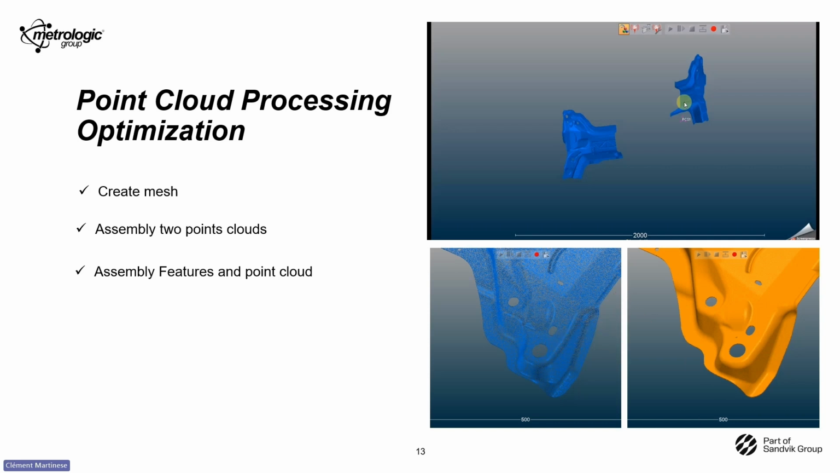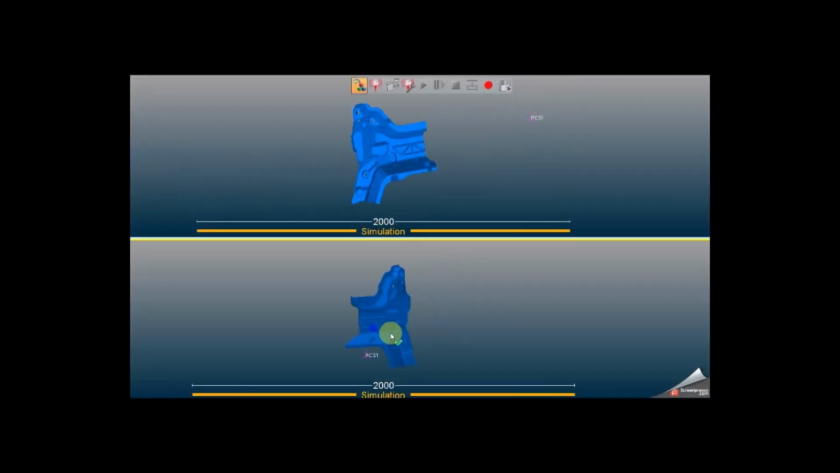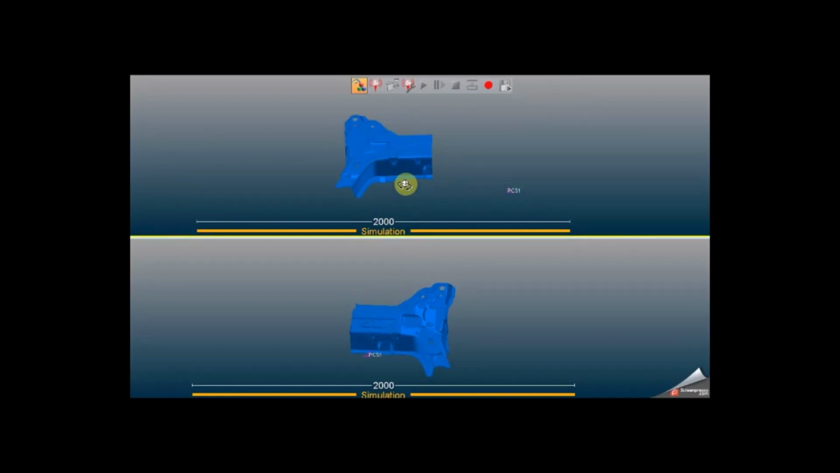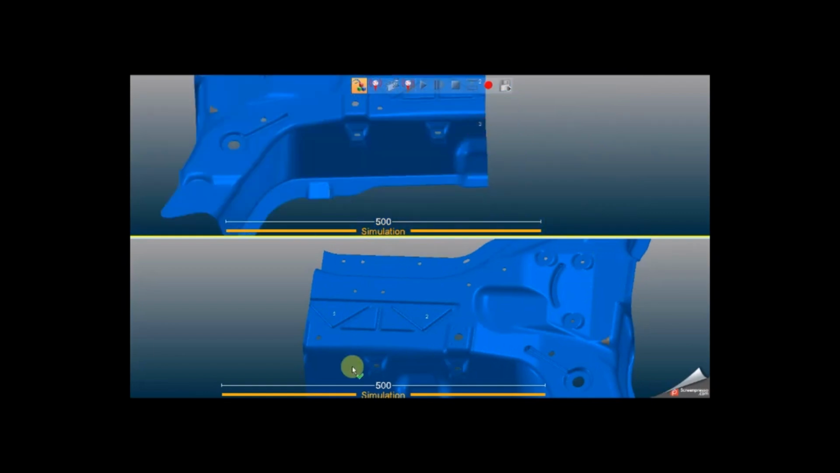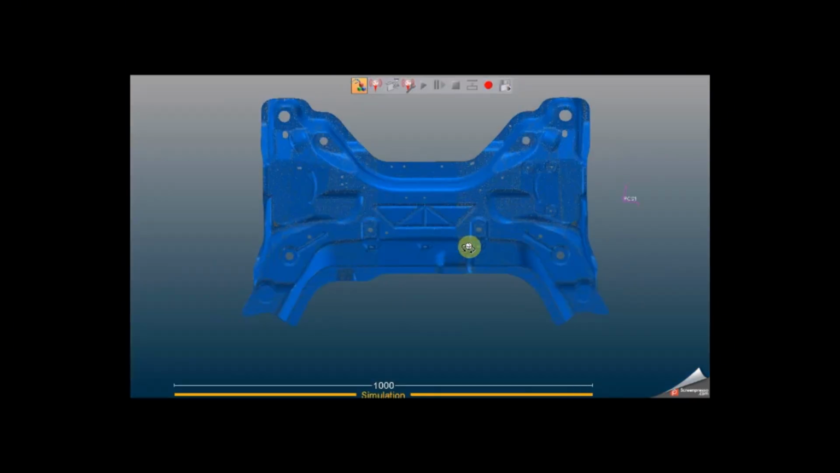Now I want to focus on the assembly of point clouds. Maybe the arm is too short or the part is too big, but it's not a problem. You can merge them. As you see on the video, you can click similar points on the left side and on the right side to merge in only one scan data.